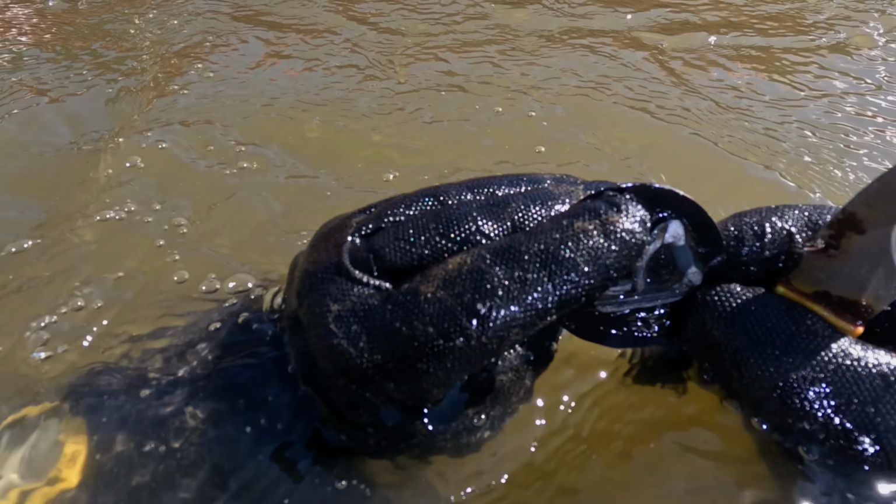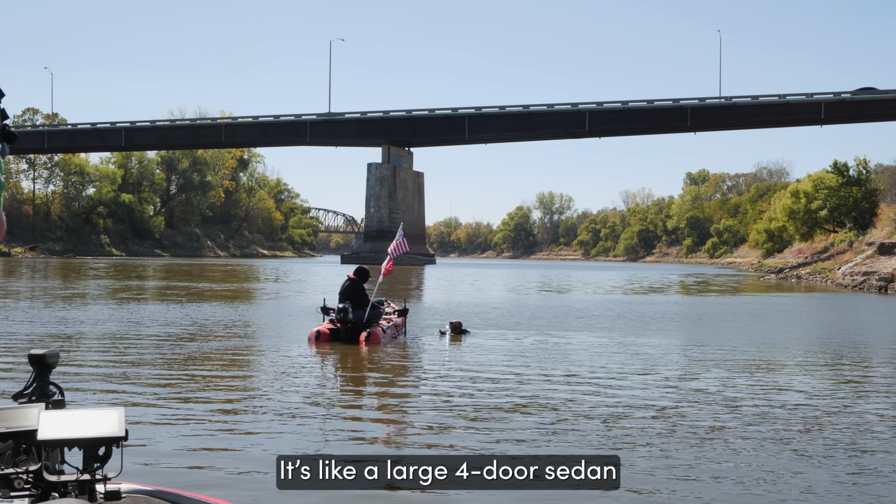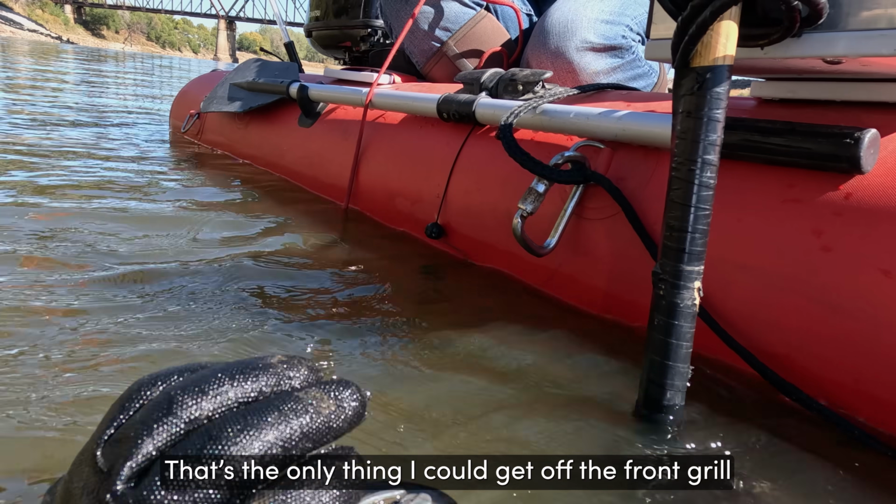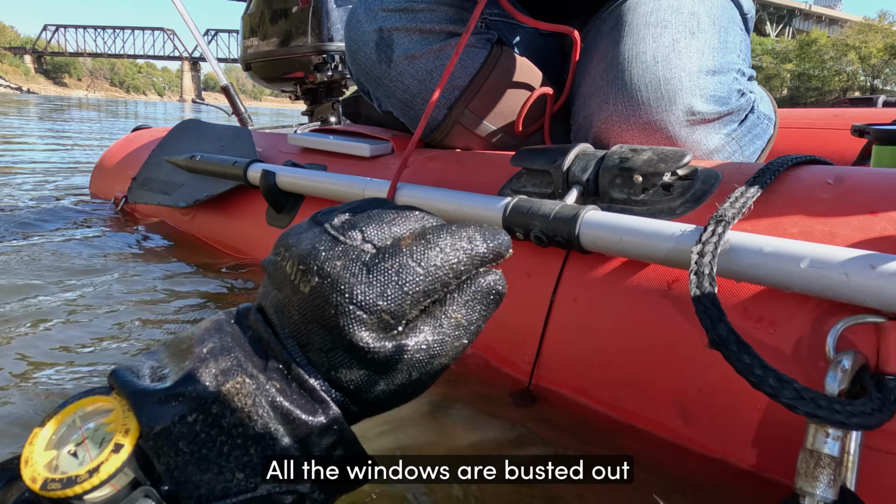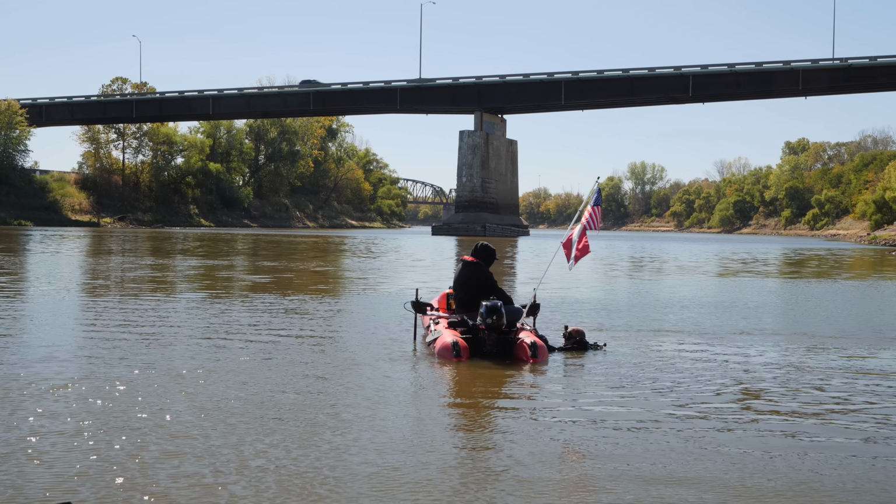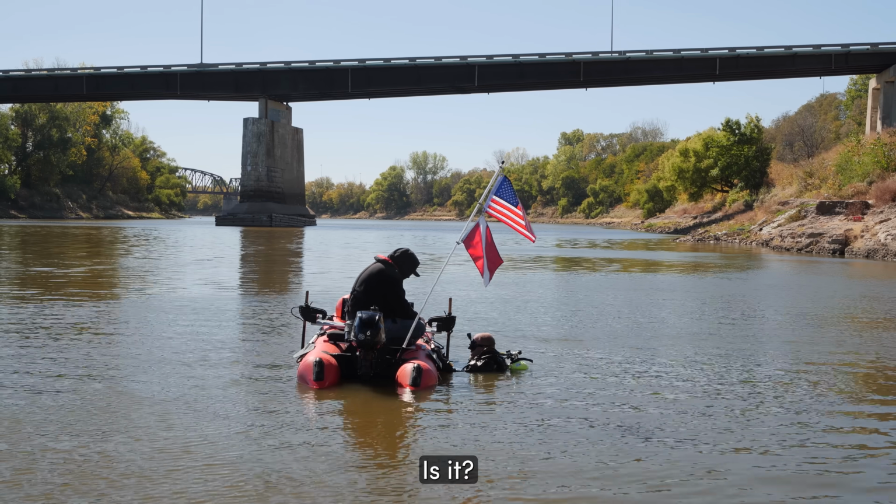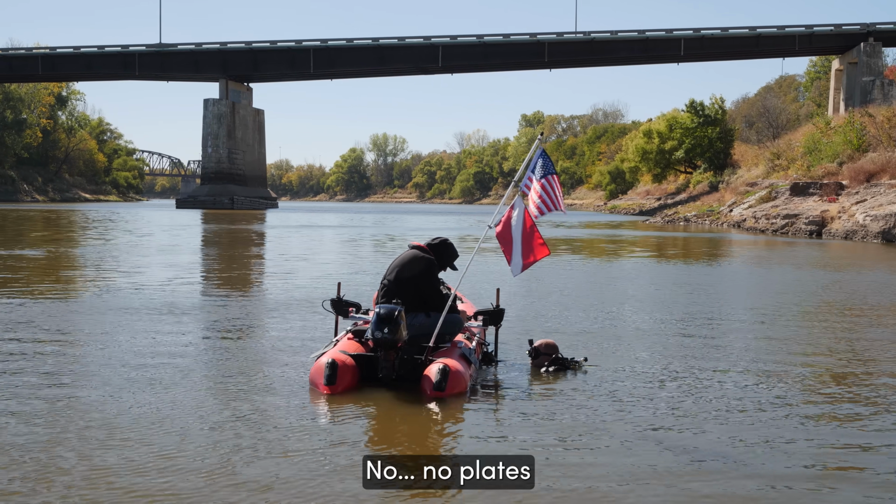What'd you find, Dan? It's like a large 4-door sedan. Oh, it's not a minivan? Well, I call it a station wagon. Okay. That's the only thing I could get off the front grille. All the windows are busted out. Okay. There's nothing in the front driver's seat. That's good news. There's nothing in the passenger seat. That's just glue there. Is it? Yeah, that's just glue that held your emblem on, so I have no idea what the actual emblem was.